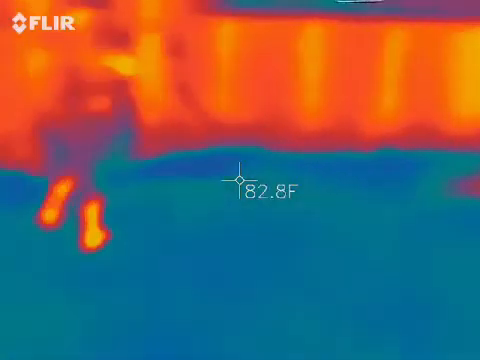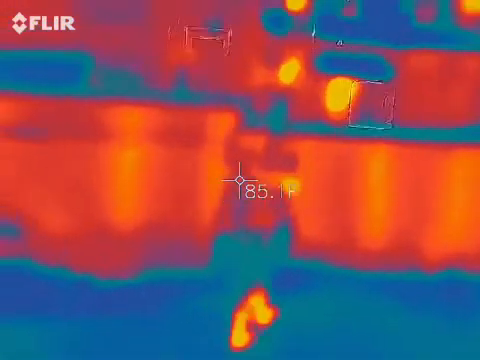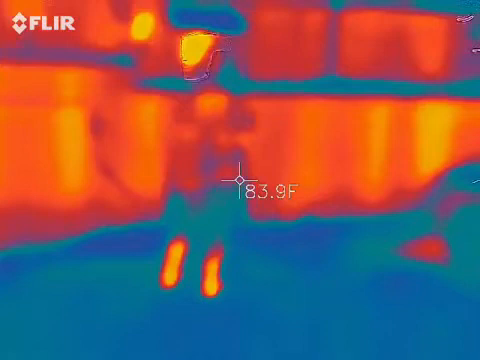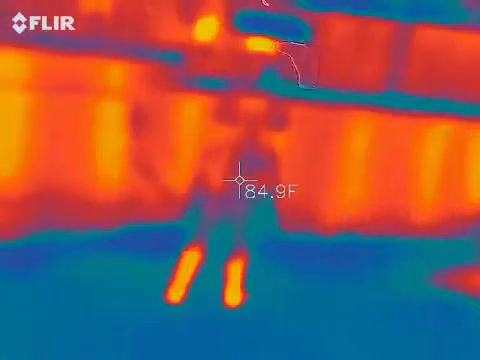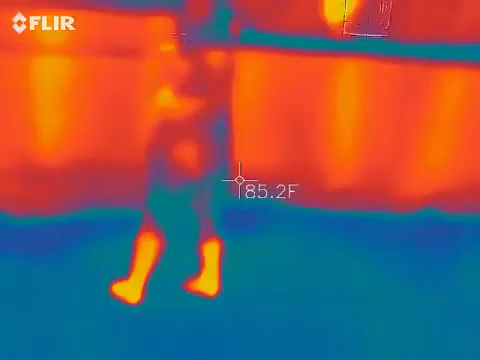Anything weird on your end? No, it's just nice to have at the ready. Just consistent. I see the blue dropping down because that's part of her dress, right? The flow of her dress is going to obviously take off the cooler air.